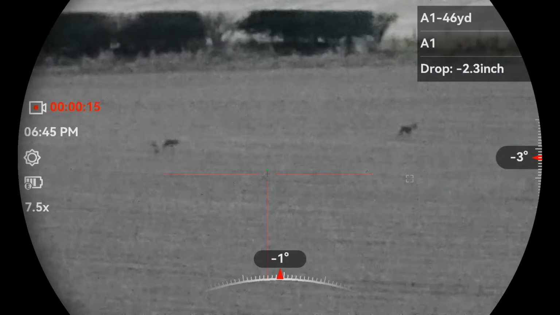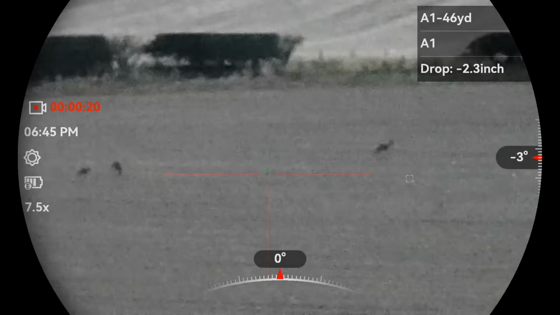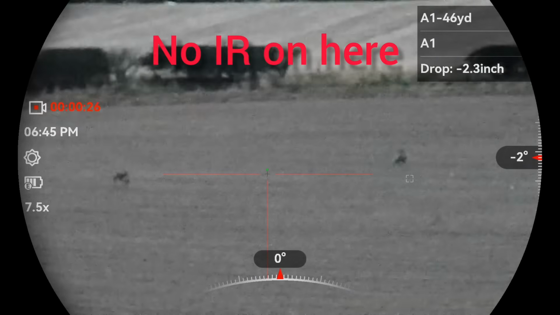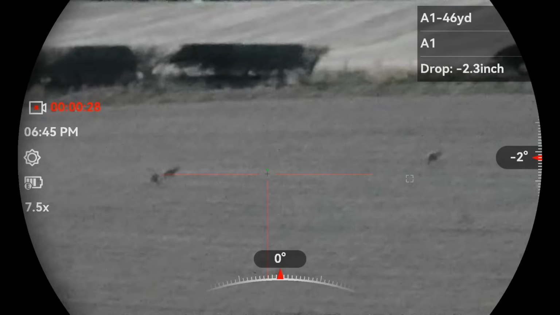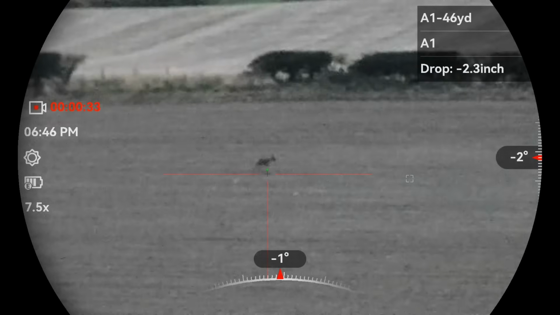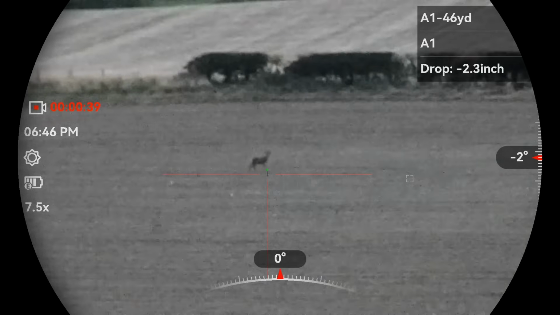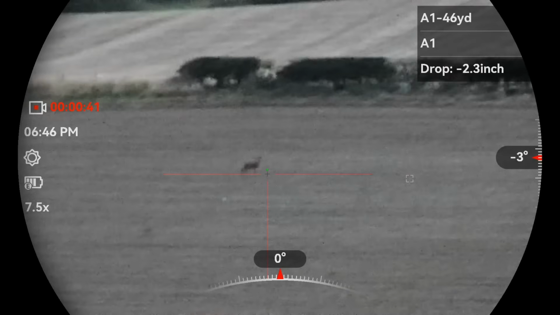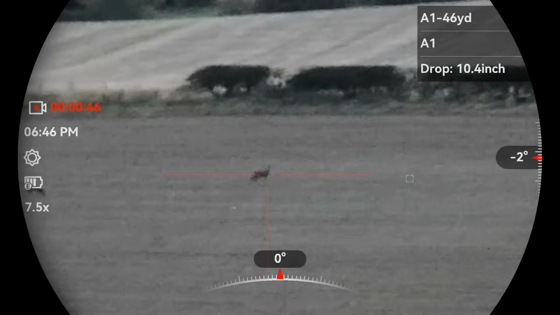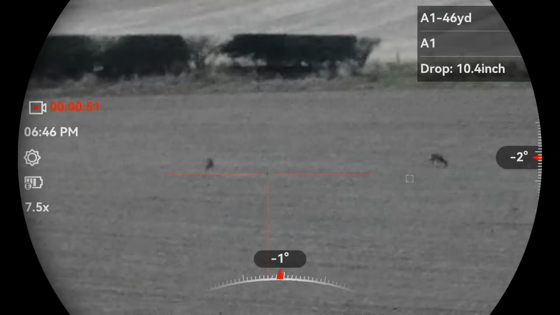So there's 3 roe deer down in this field. It's now 20 to 8 and the light is starting to fade. You cannot see these deer with the naked eye, so this just shows what the low light performance of the Hikmicro Alpex 4K is like. I'll try and focus in on this deer here. That is about the best I can get it, and that deer is 402 yards away.